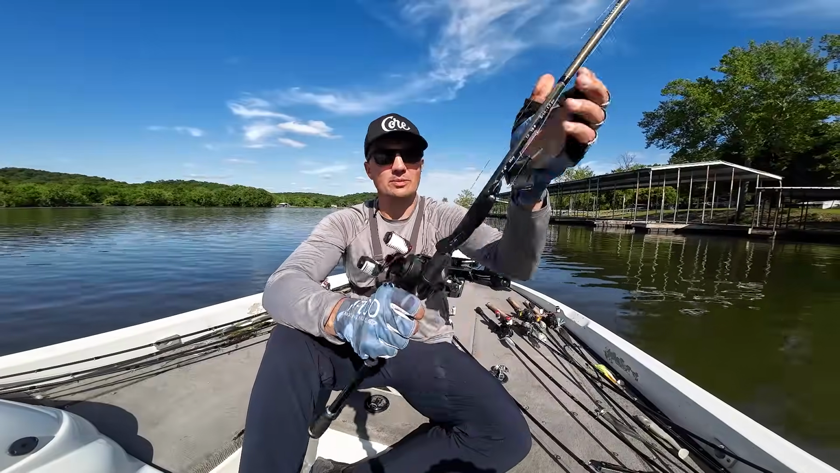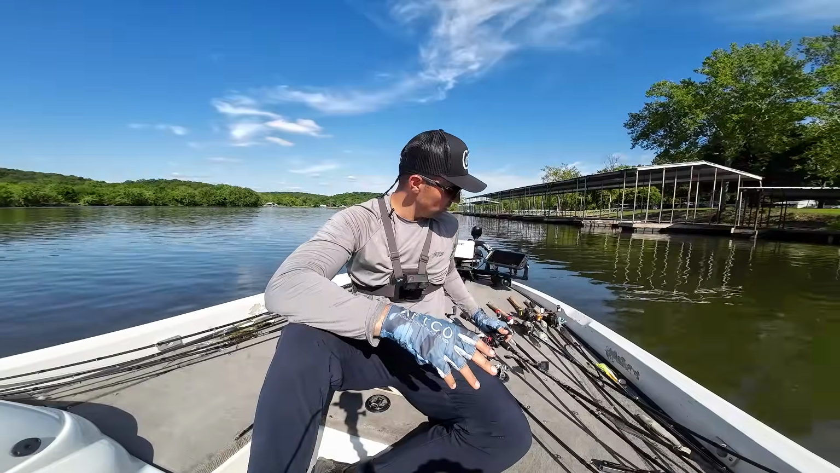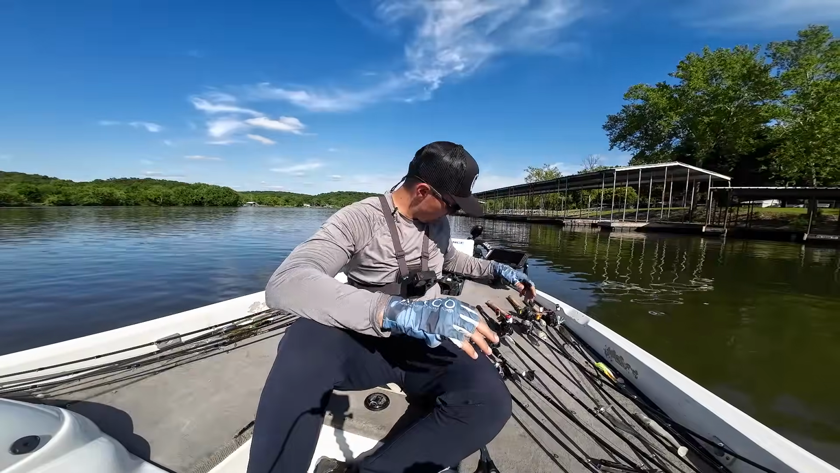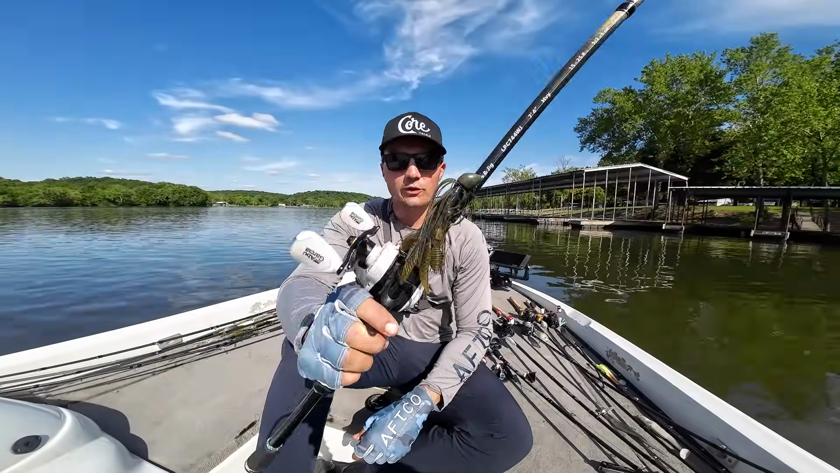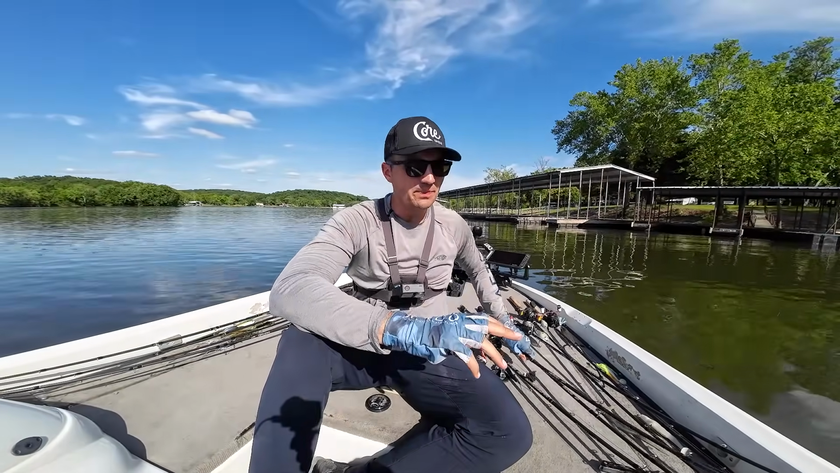Had a lot of fun catching them on that buzzbait. Really, really fun bite. Didn't catch too many fish on it, but the ones we did catch were pretty good. I also caught a fish on a jig. I don't know where that jig is. Here it is. This Picasso 3/4 ounce jig, just kind of fishing it as a backup or follow-up bait to that buzzbait. So definitely had a fun day.